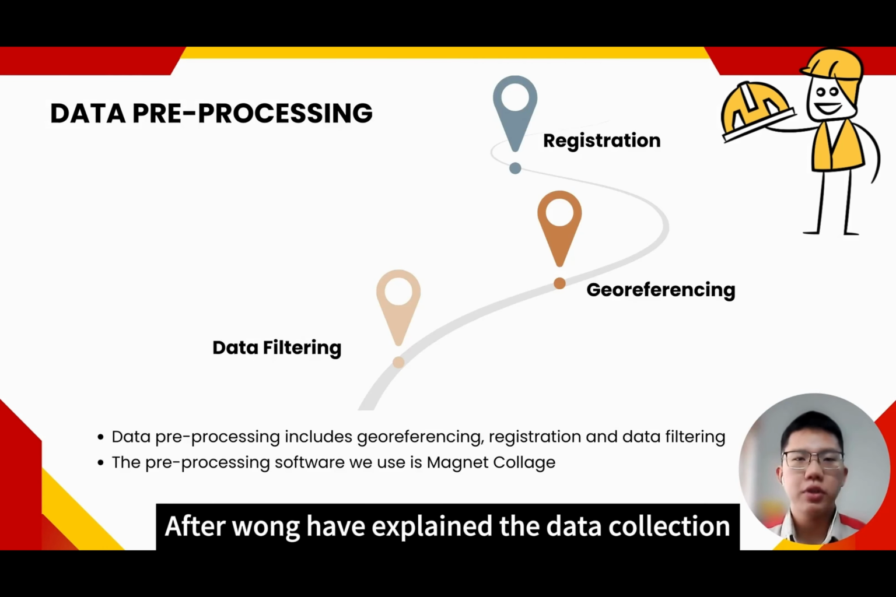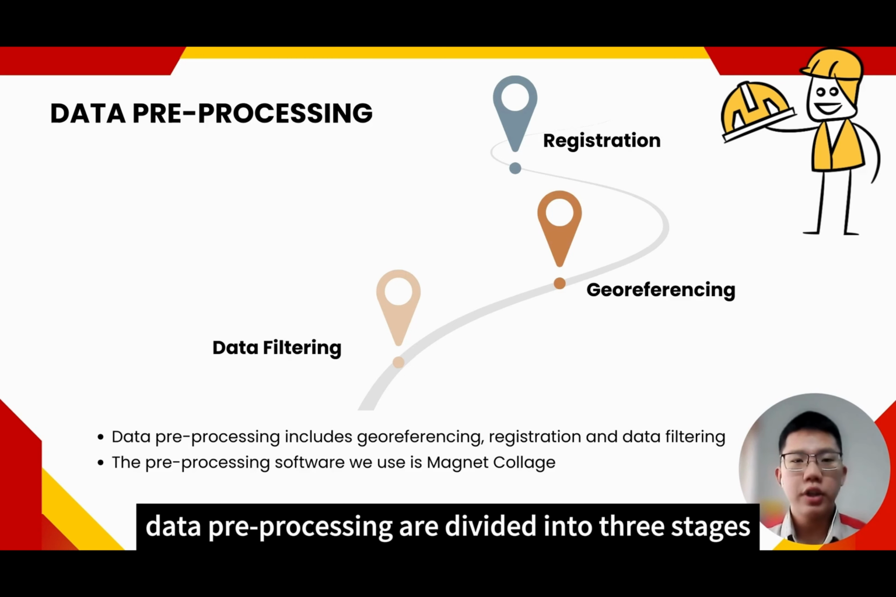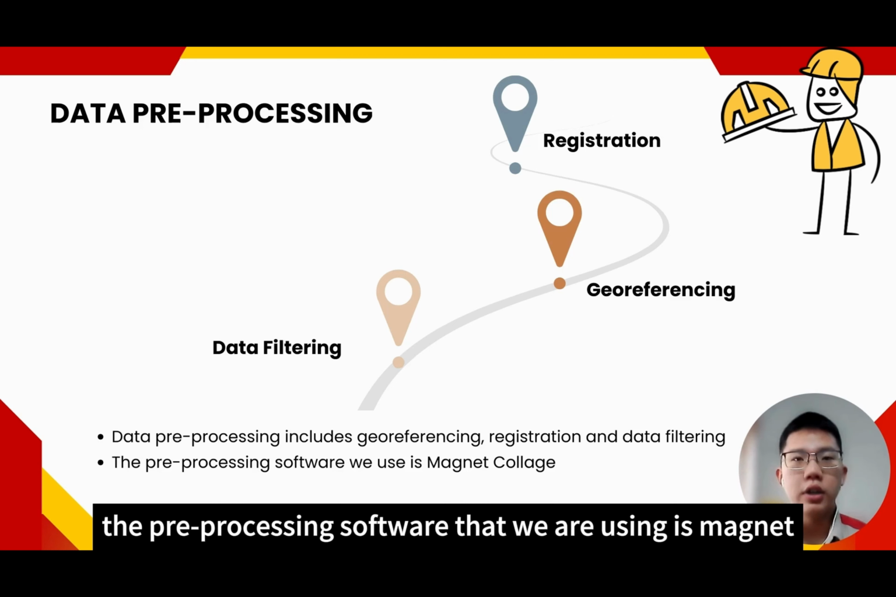After Wong has explained the data collection, now we go for the data pre-processing. Data pre-processing is divided into 3 stages: registration, georeferencing, and data filtering. The pre-processing software that we are using is Magnet Collage.